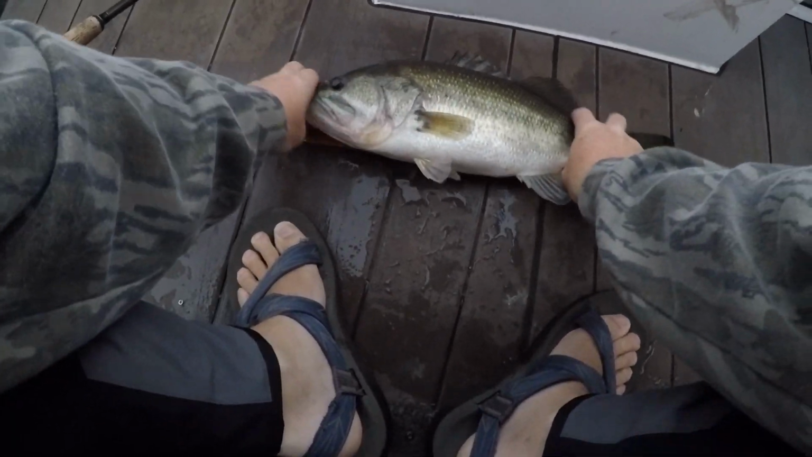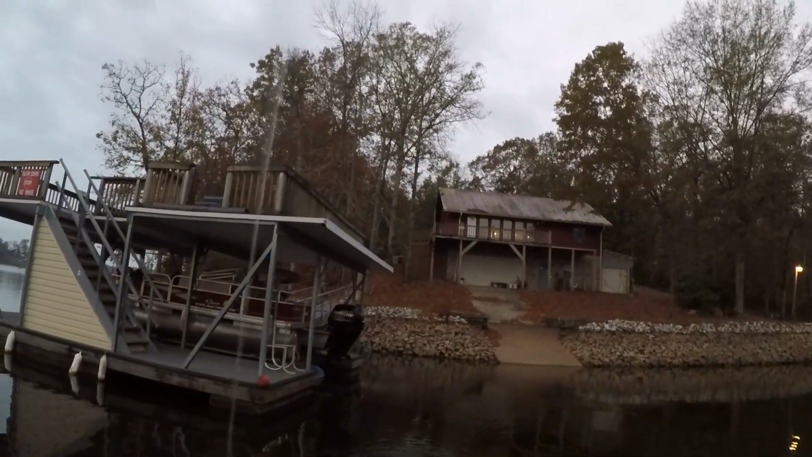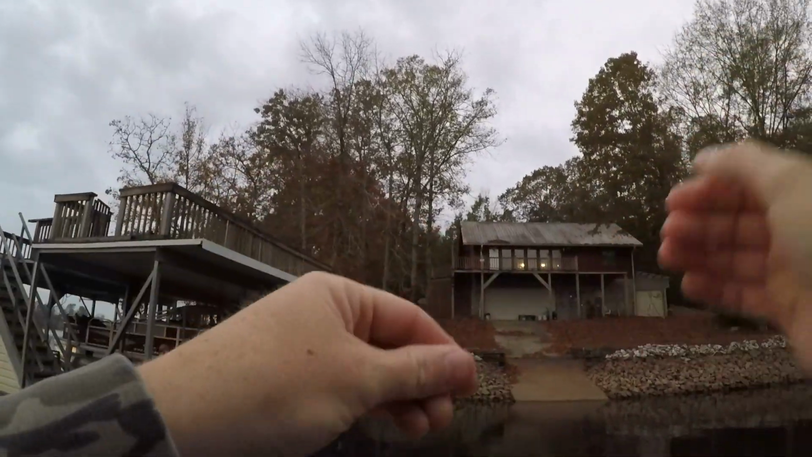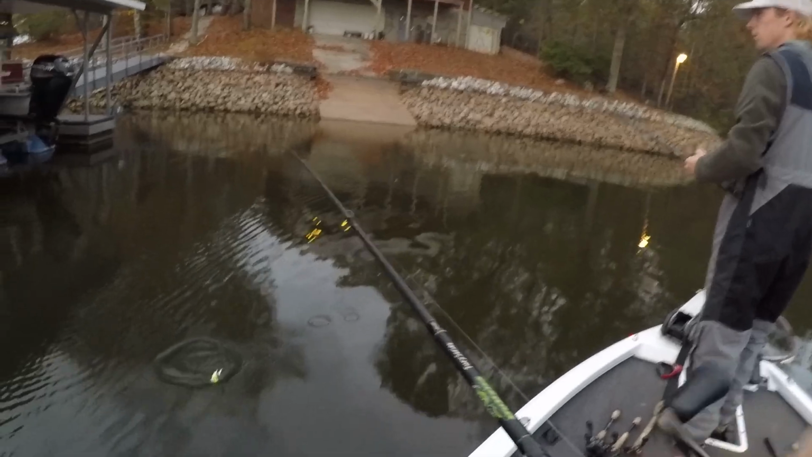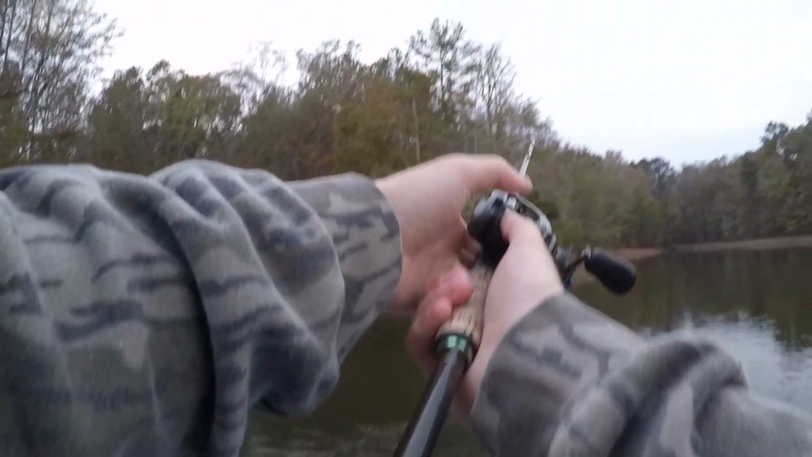What do you think? 4-pounder at Altoona. Like, there's no rhyme or reason. Oh, God. Dude, I thought that was a... Oh, that was a big one. Dang it.